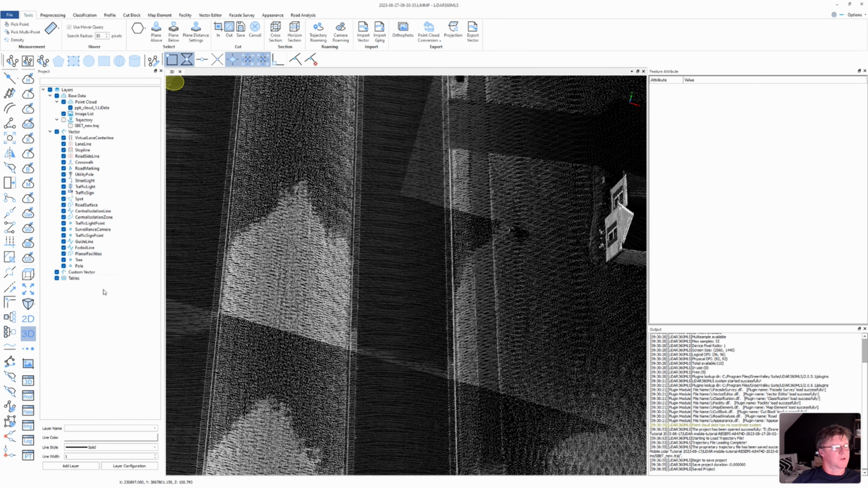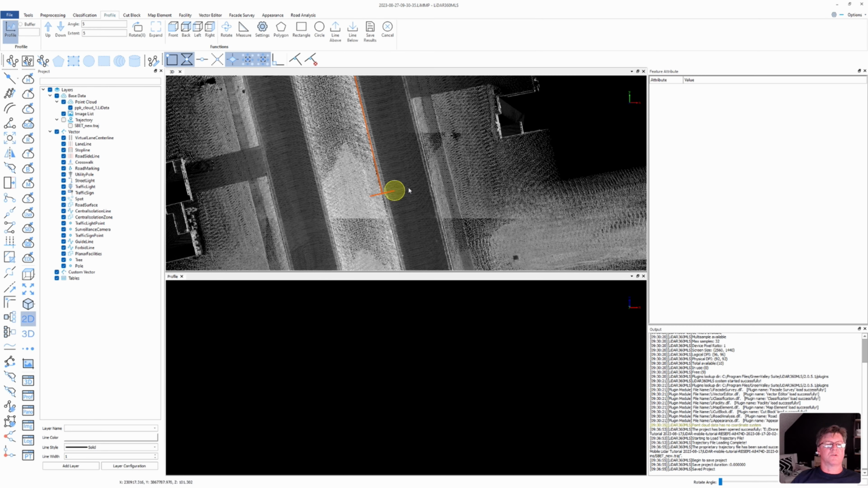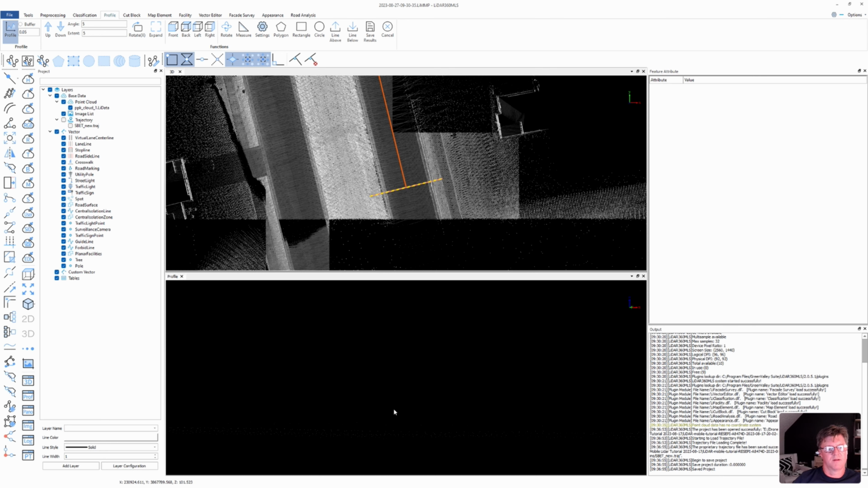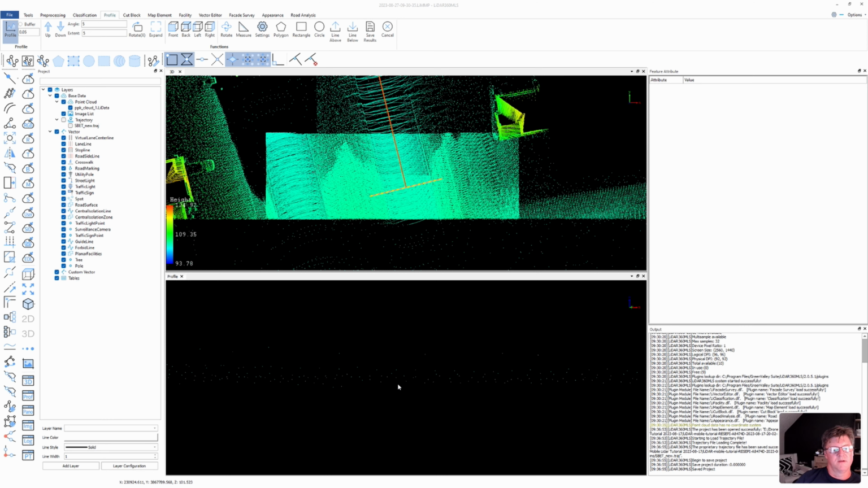But what I want to do is look at the profile view. Now I'm going to come up to the profile tool, click on it, and let's just go across, and let's change this to 0.05 right there. Now let me zoom in. You know what? What I'm going to do is change my coloring and look at it by elevation, because now the points will be a lot better. And again, we're in meters right here.